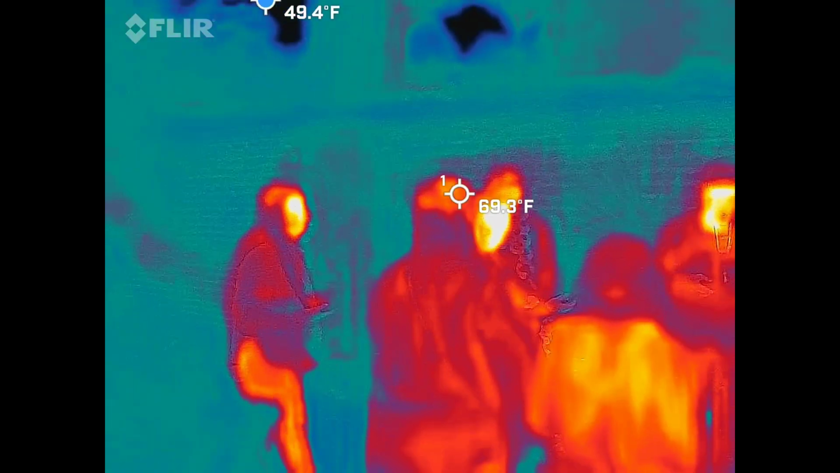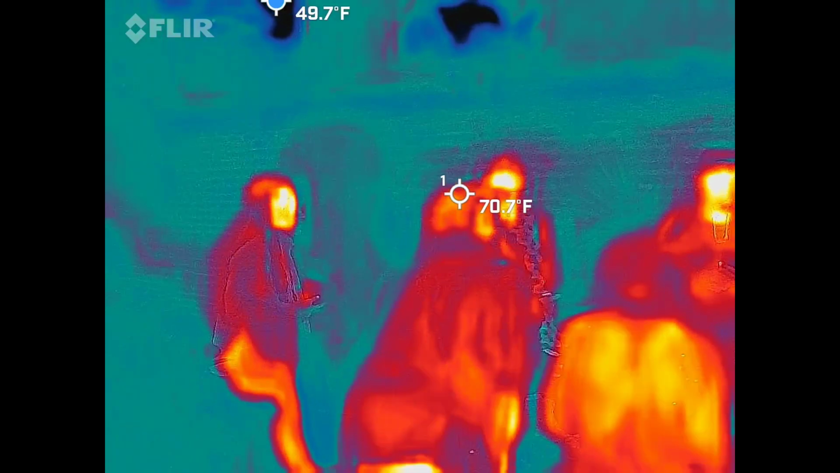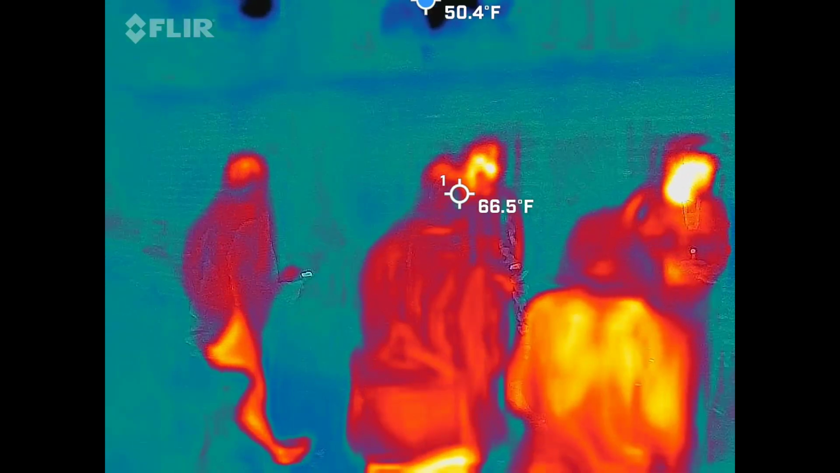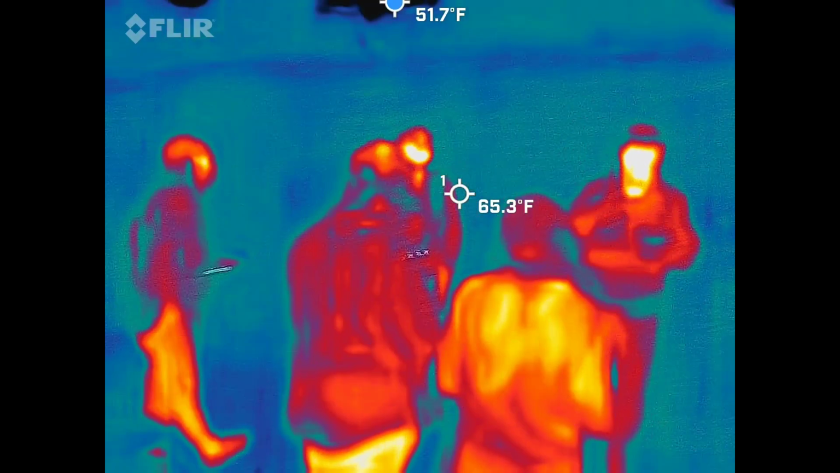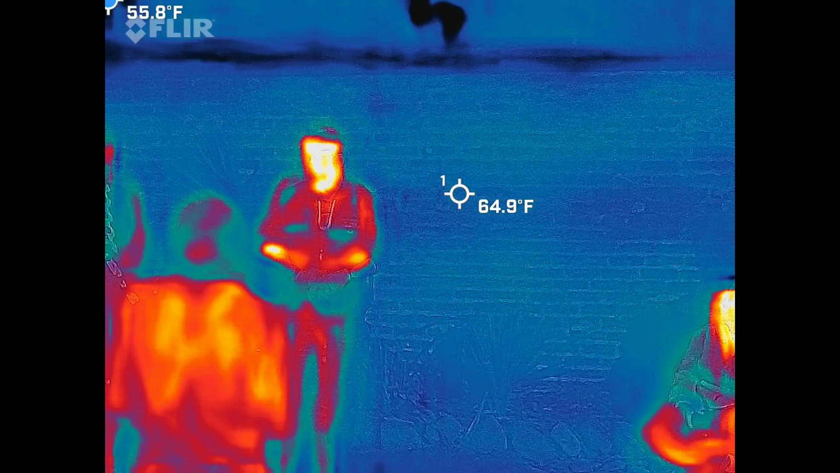Just so everybody knows, that guy's kind of in my spot where I like to be. If he moves, I'll move down there, because I do talk about the gate that he's standing in front of. It's not part of the history I'm going to give you for the story, but it is relevant so you can see how I do the research. But anyway, welcome to Philadelphia Alley.